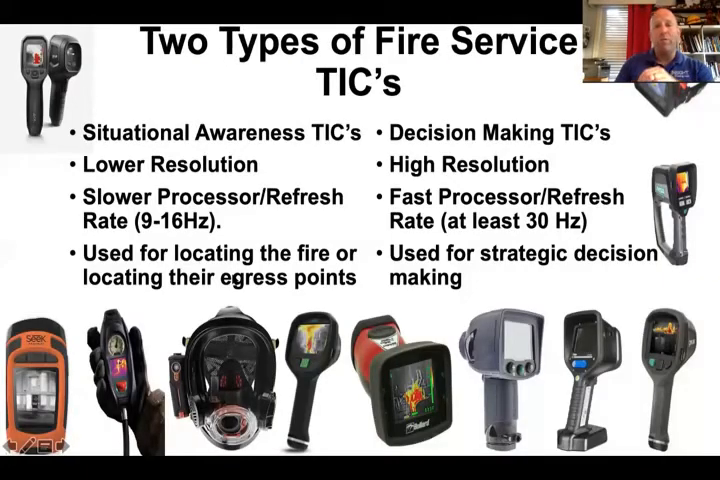So here are your 2 types of fire service TICs, and why you should pay attention. There's situational awareness and decision making. Situational awareness had one purpose, to get you out of a jam, and you can use them for little extras, but in general, they were designed for one reason, to help you find your way out. If you got disoriented or lost, or to keep yourself from becoming disoriented, they helped you locate egress points, locate your crew, or locate the fire. That's what they're for. They're not designed for what decision-making TICs are designed for.